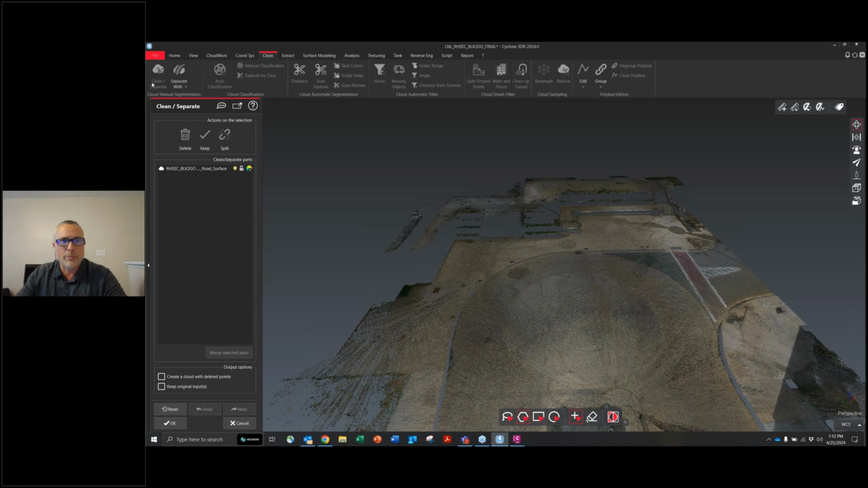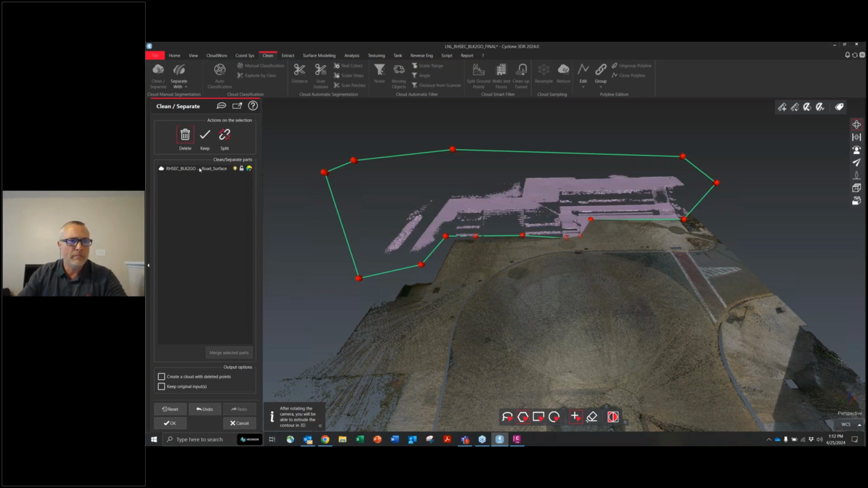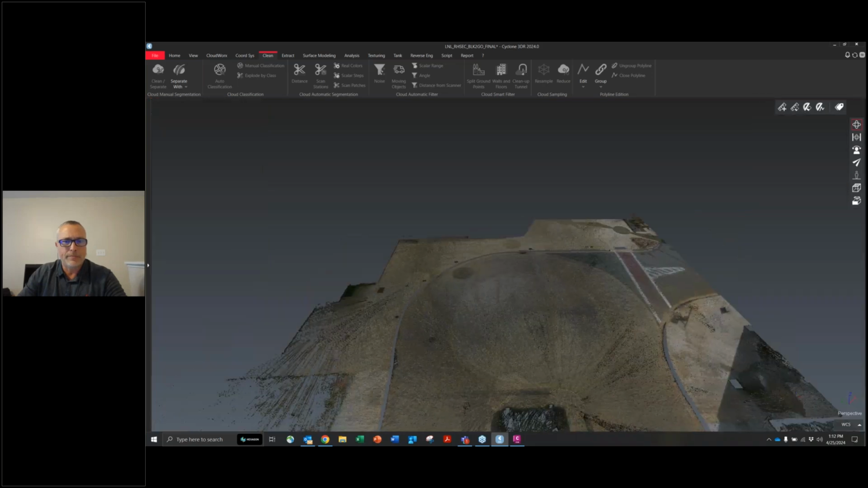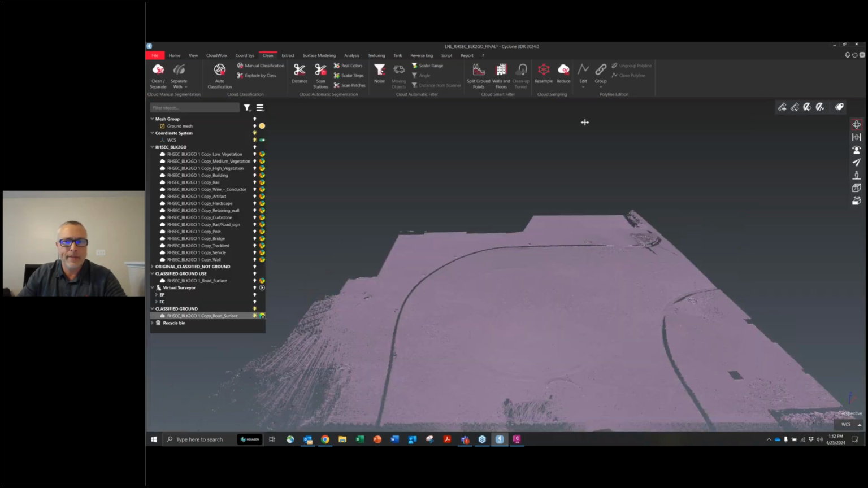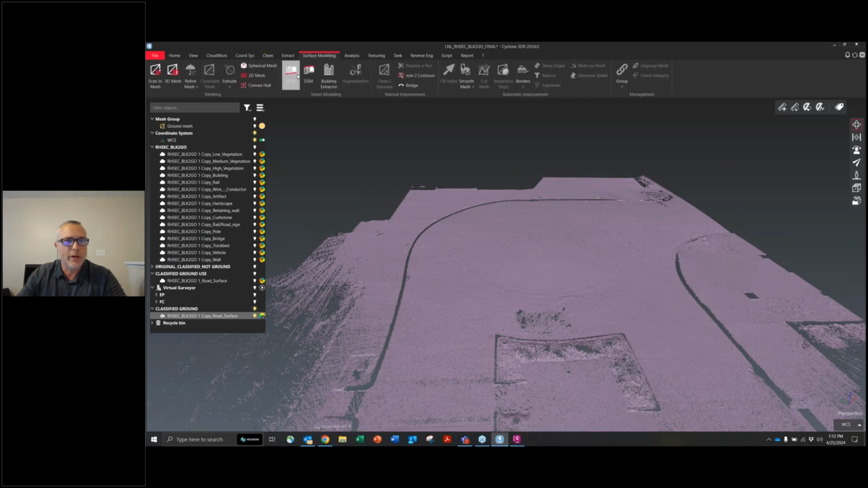So I'm just going to do a quick clean and separate. There are other ways you can do this, but this is a quick method just to say, I want to stay down here on the ground today. So let's take that piece and delete it for now. There we go. Now we're going to go back and do our DTM surface.